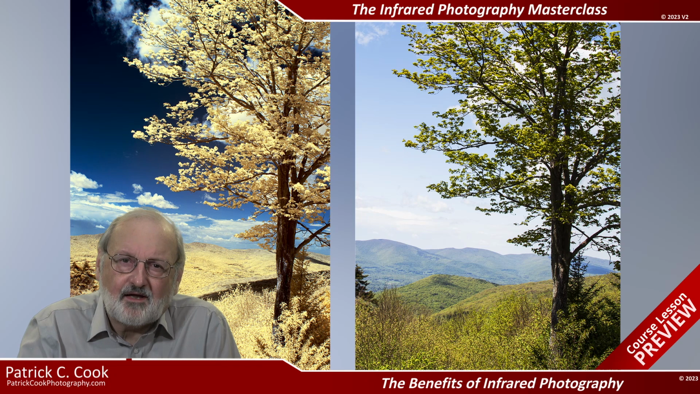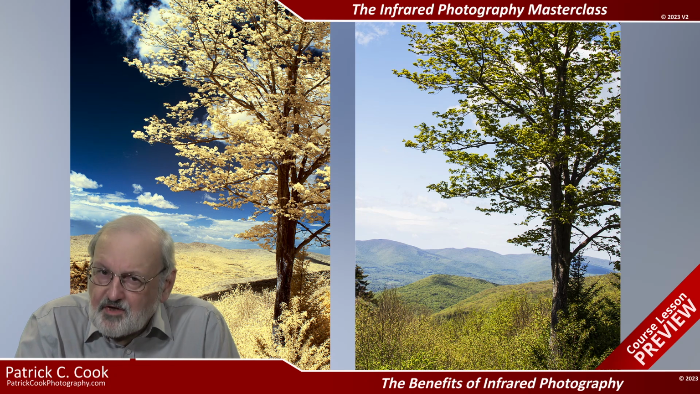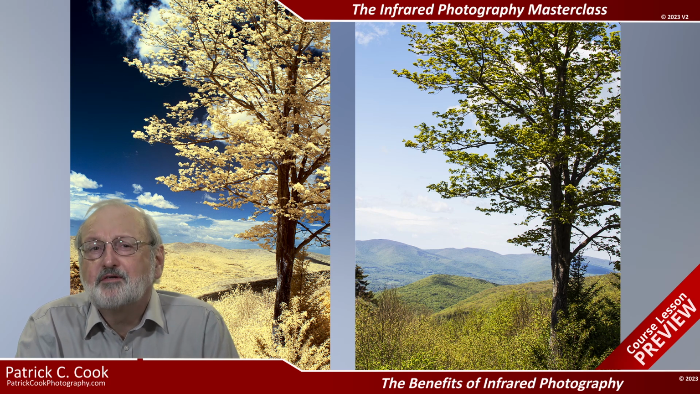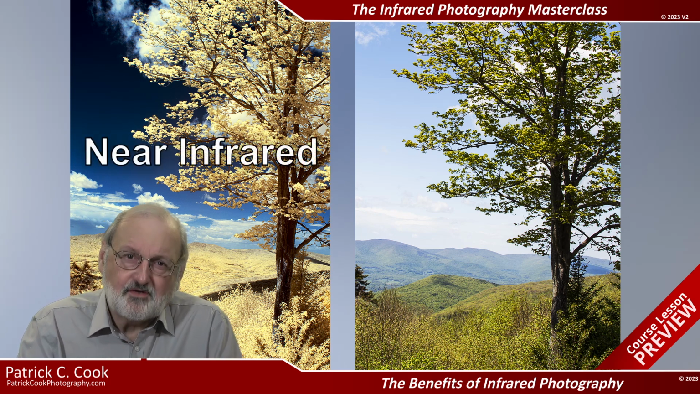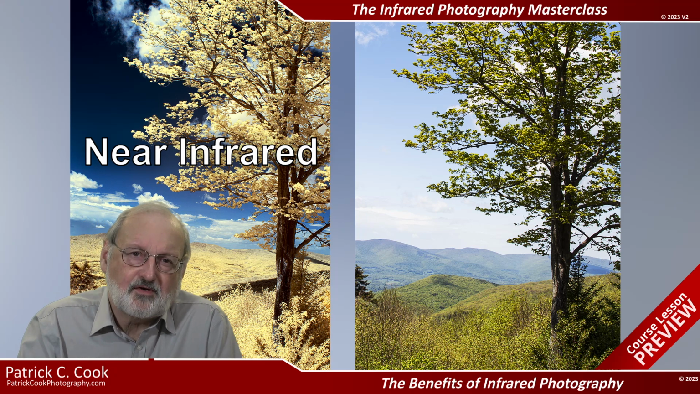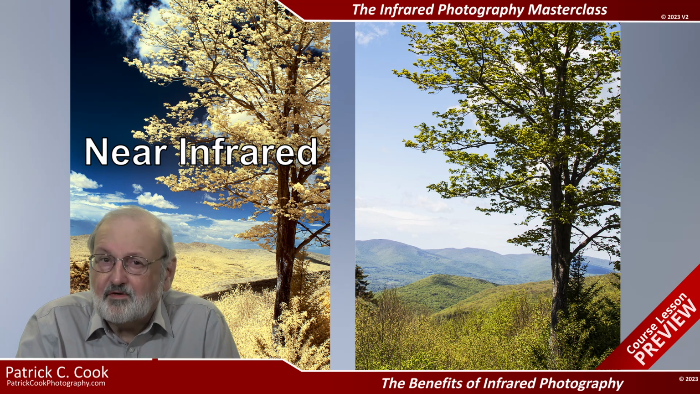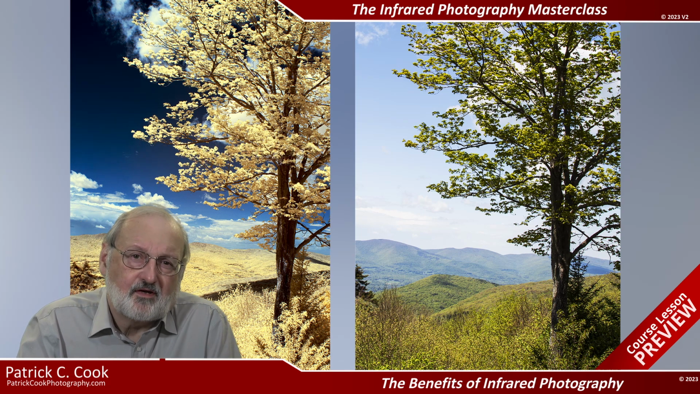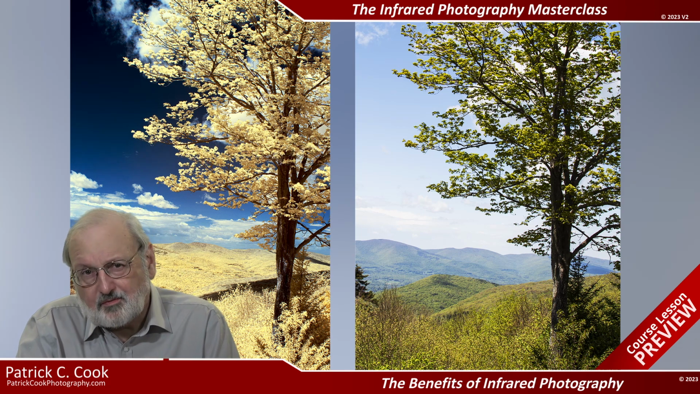It is not light, but it does have energy. This portion of the spectrum is called near infrared. It's called near because it's just beyond the visible spectrum in terms of wavelength measurement. And we'll go into that more in an upcoming session.